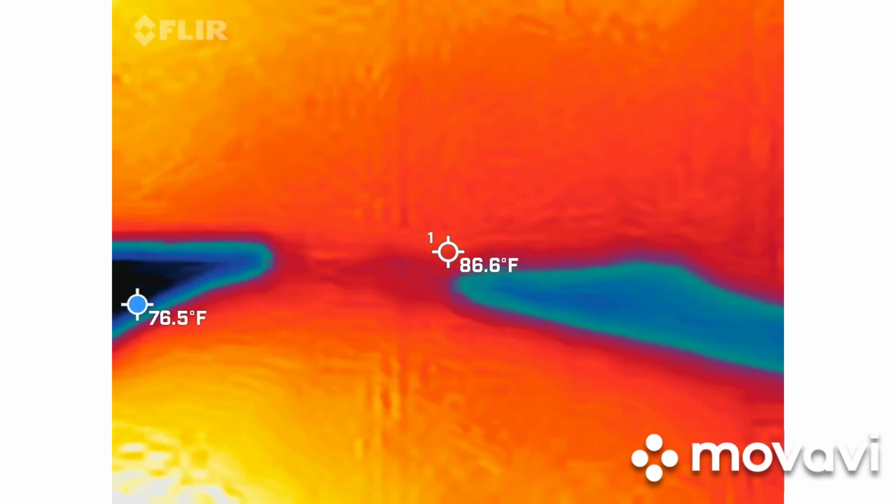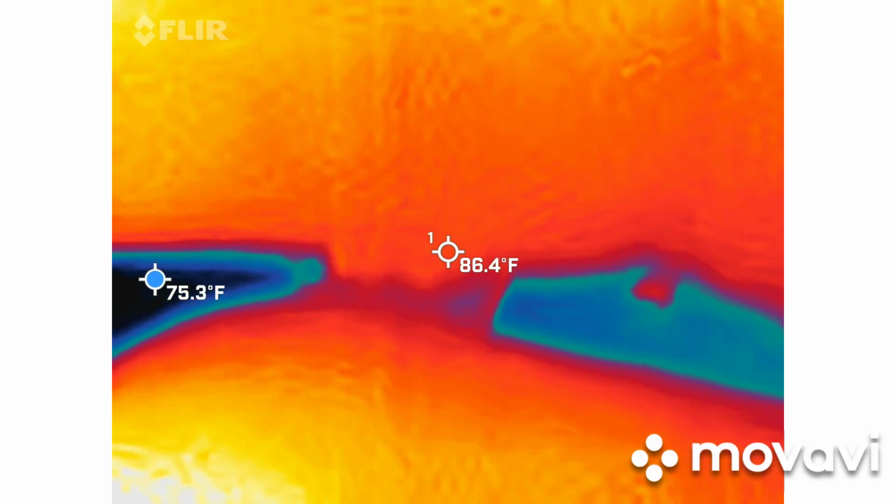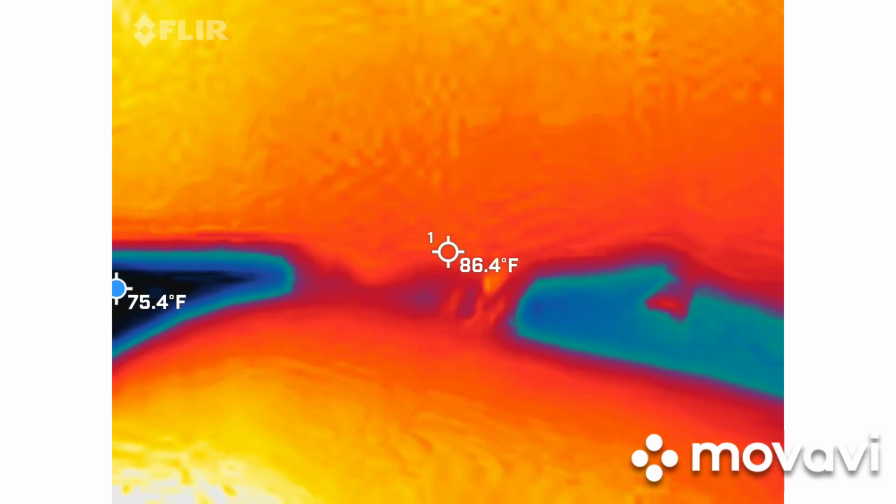Now, people that sit in the front of this bar tend to get a little queasy, nauseous, or headache. That's because the bullet hole was in the front, unless it's still there.